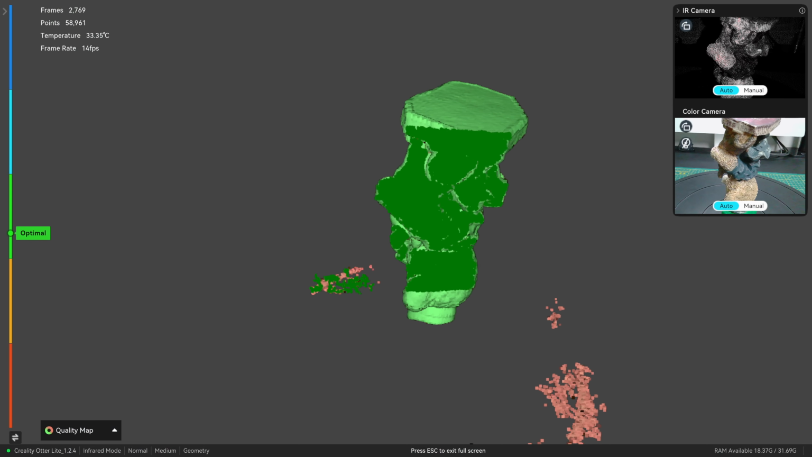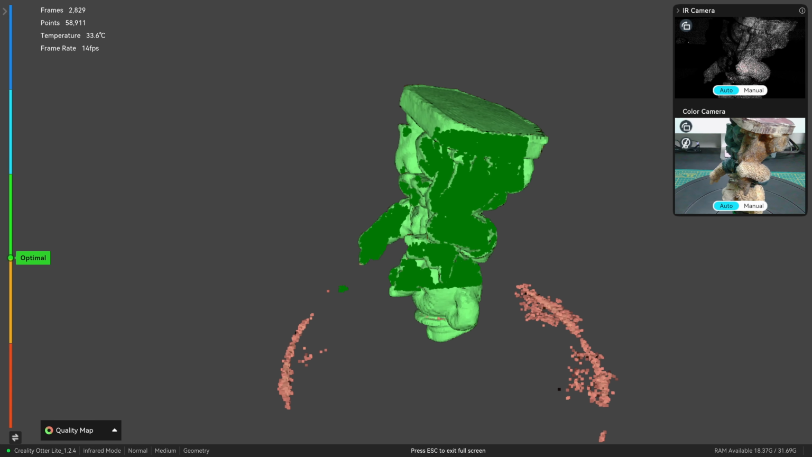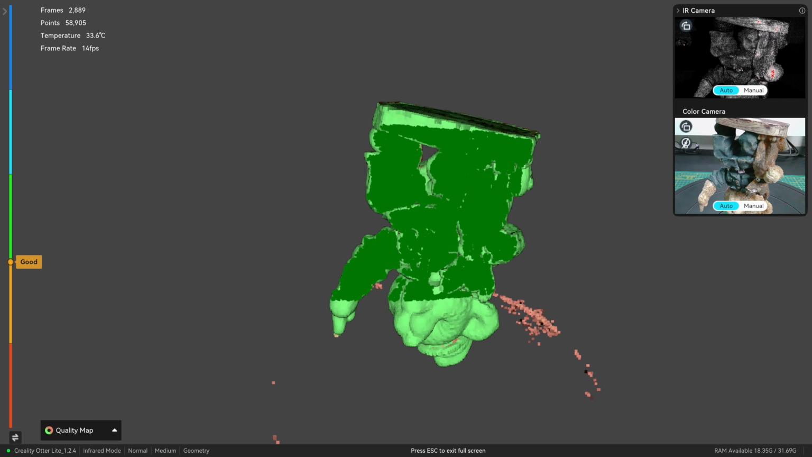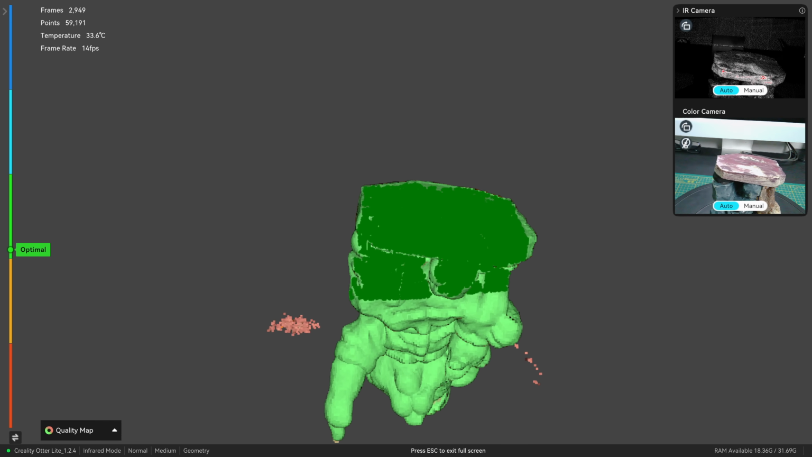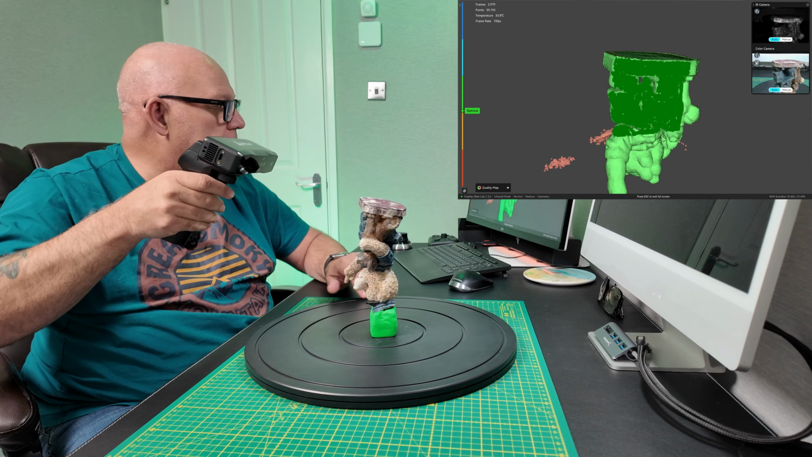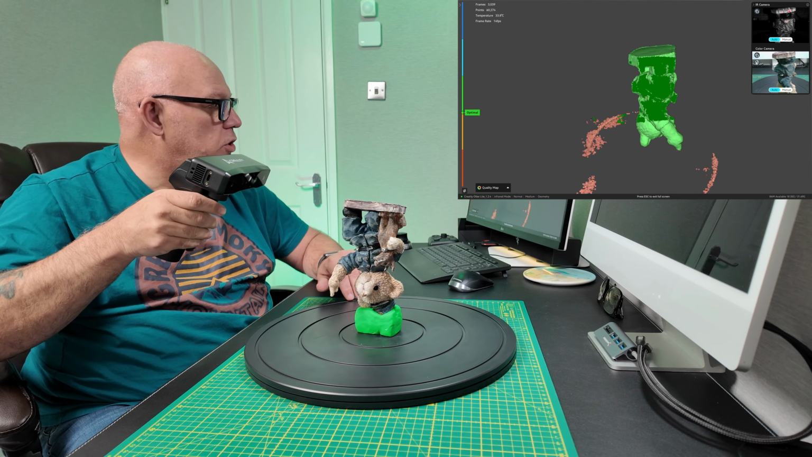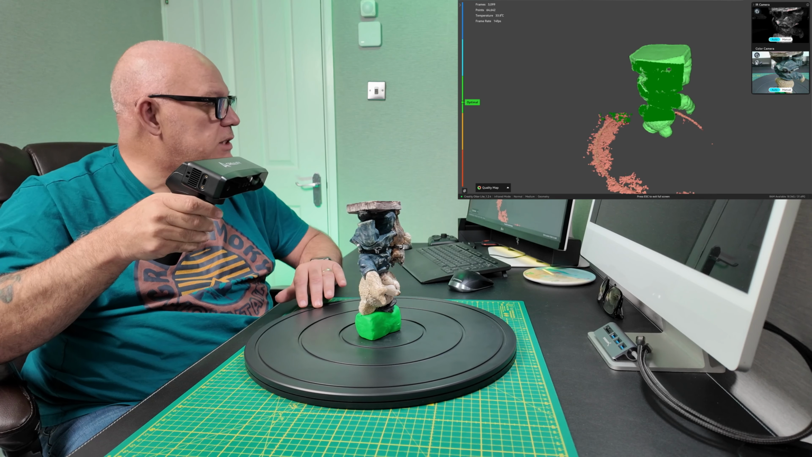Now what you want to try and do now, because we've flipped it over and we've already got the top of his head, is not get too much of the plasticine in. Because if we get the plasticine in now, we're going to ruin the scan. So we want to go all the way around and try not to come down too far, because the top of his head is good.